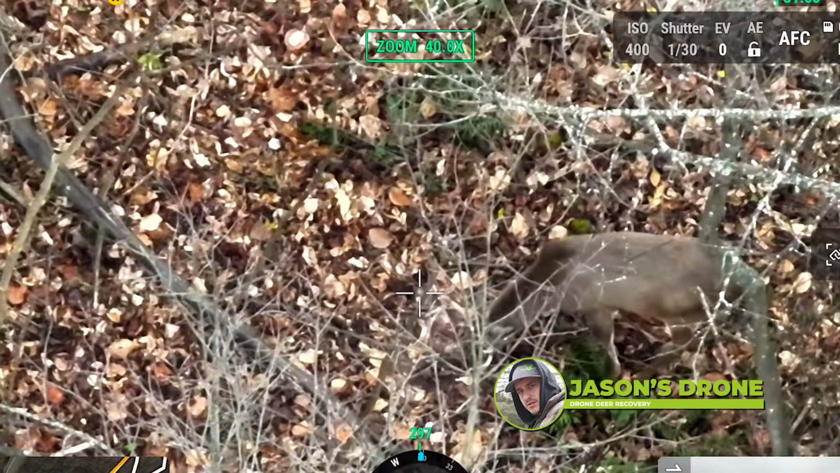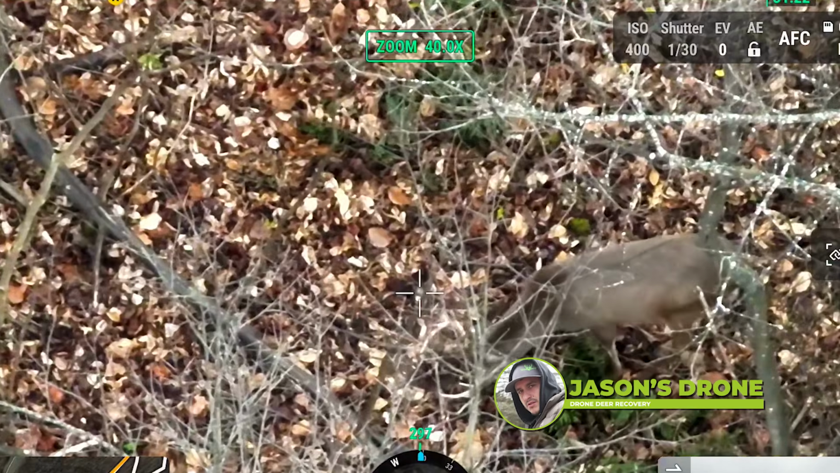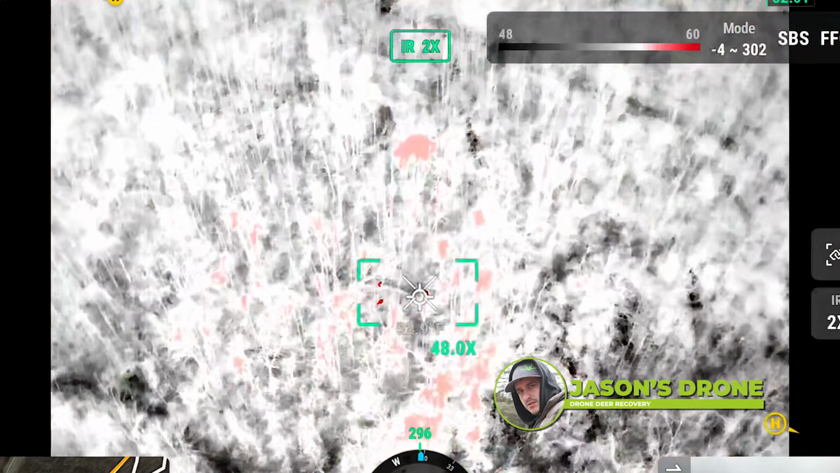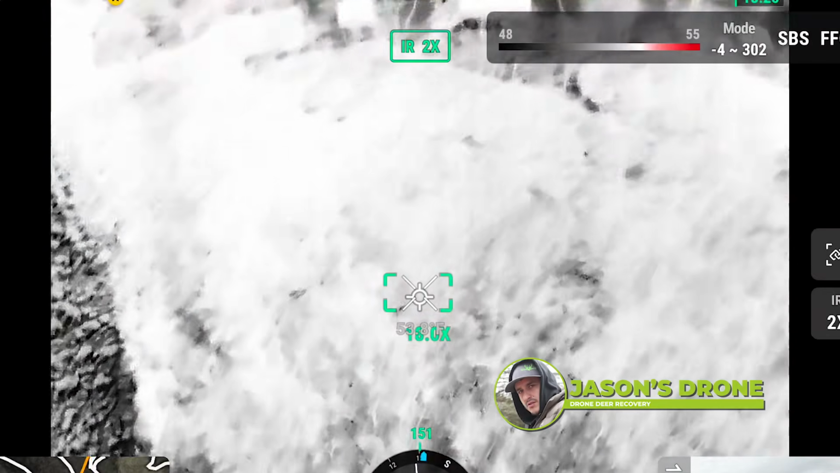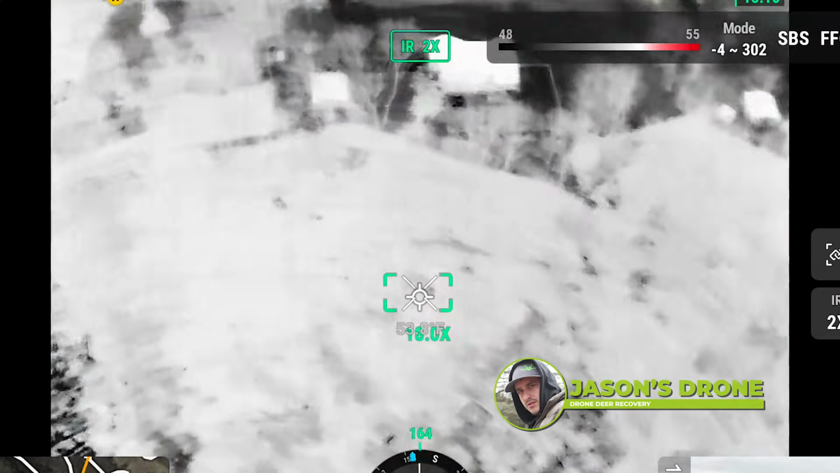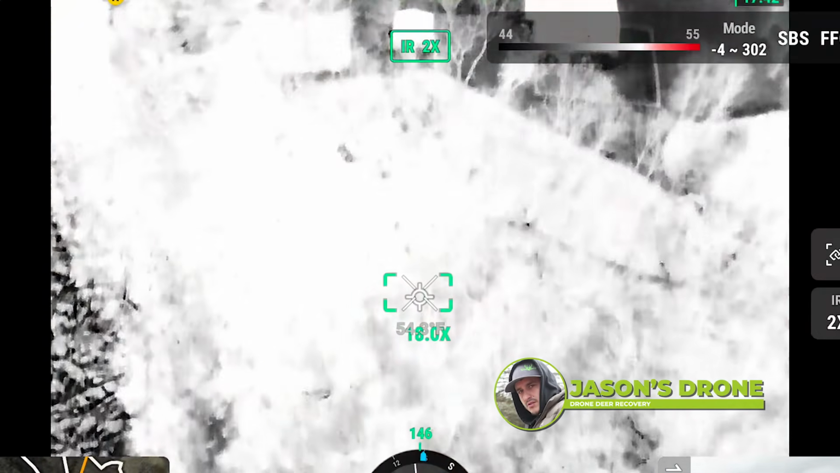Yeah, he's a decent deer. That thing's got potential. Got nice browse on him. He's over there checking those does. I think we covered it. As far as if he's dead, he's dead.